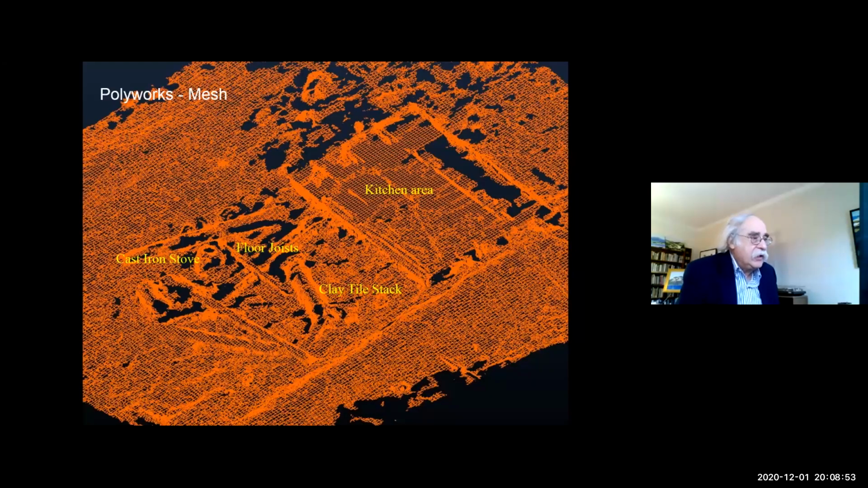This is the site data for the other building that's no longer there, but there's still something that remains of it.